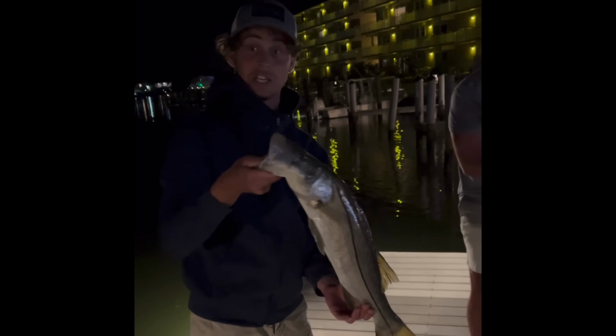But this wasn't the scary part. The scary part is what happened afterwards. Right after I caught this snook and released it, I looked down and saw something weird swimming in the water. So I pulled out my phone and took this video.